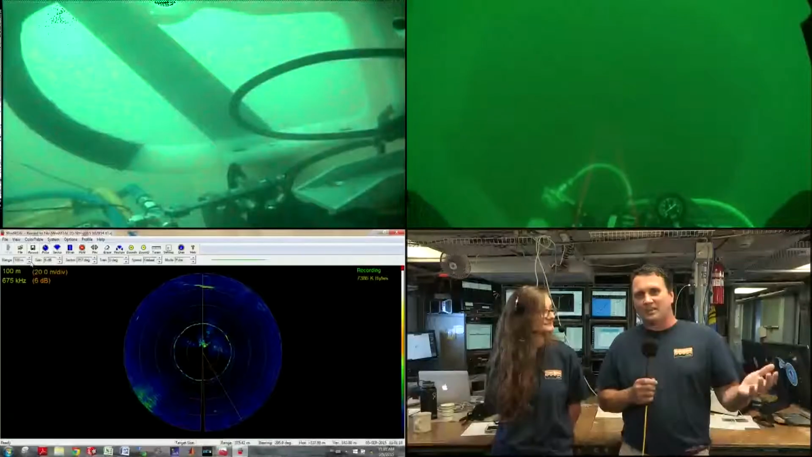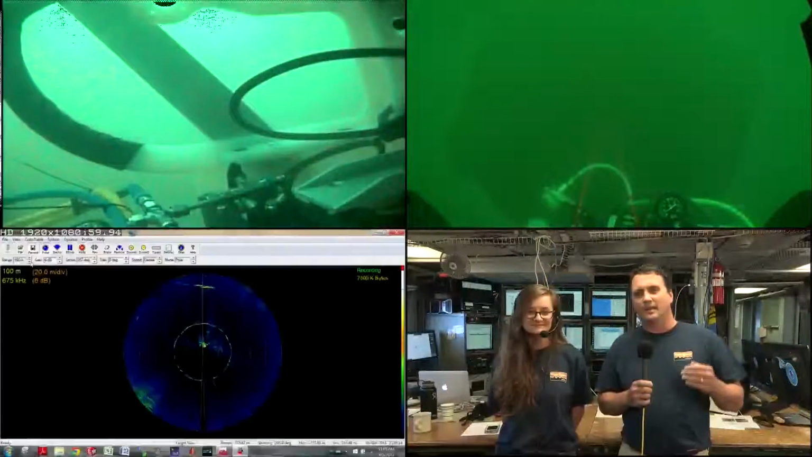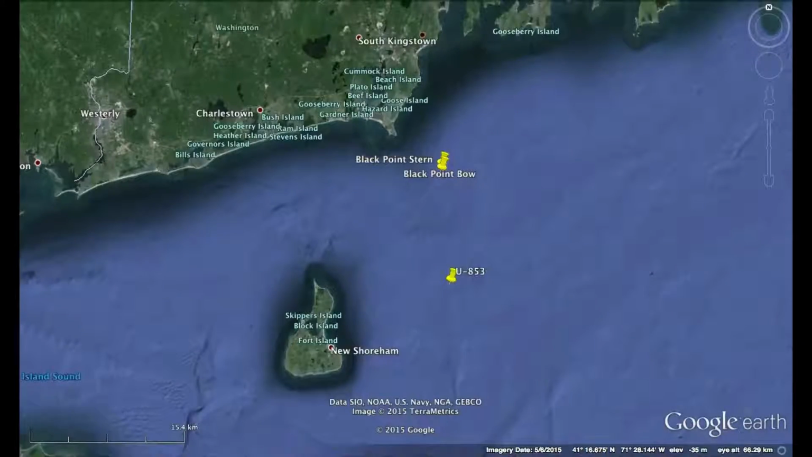So I want to just set the stage a little bit. We're just east of Block Island and south of Point Judith, really. If you drew a straight line due south from Bonnet Shores and a straight line due east from the tip of Block Island, you'd be at the U-boat, and that's where we are right now.